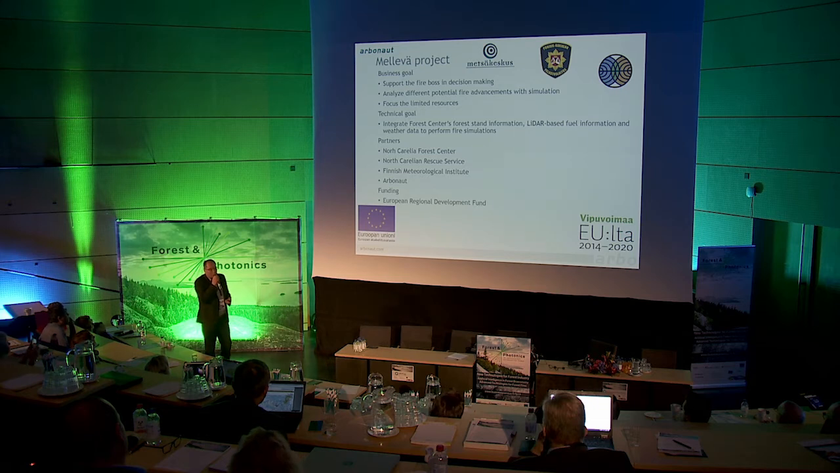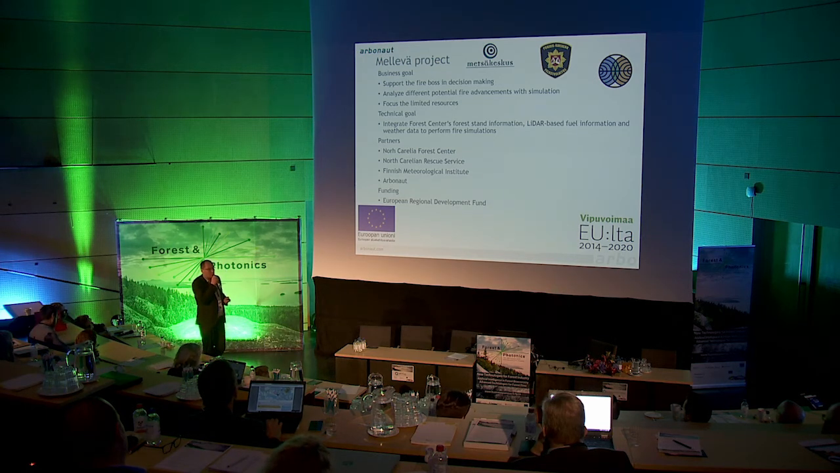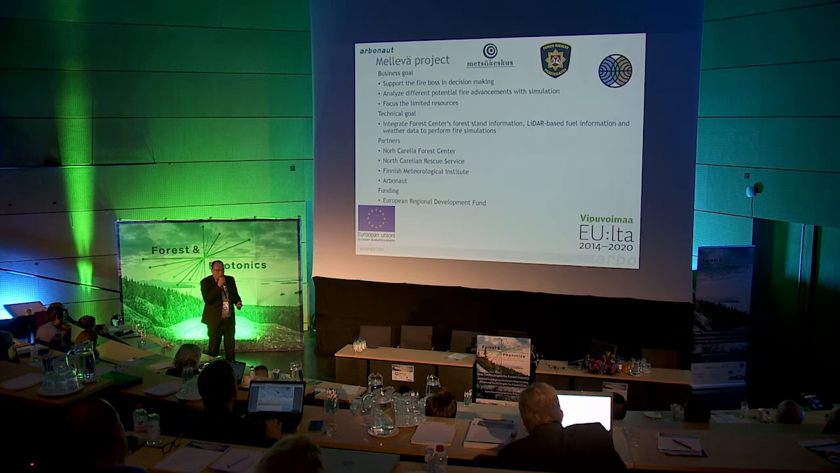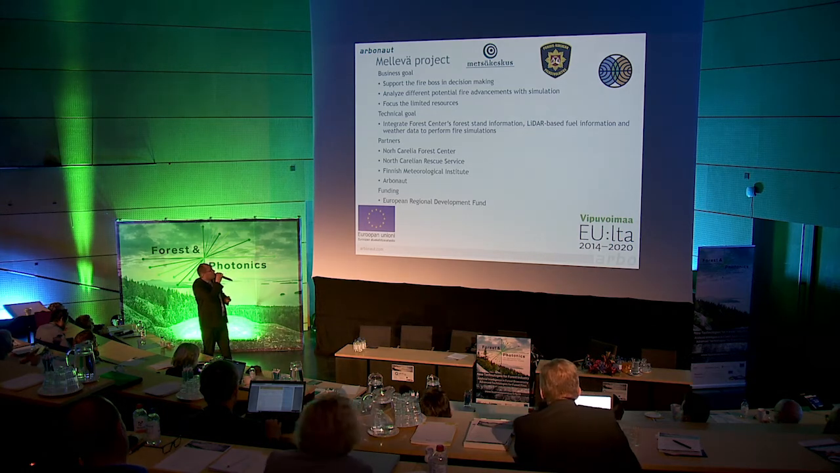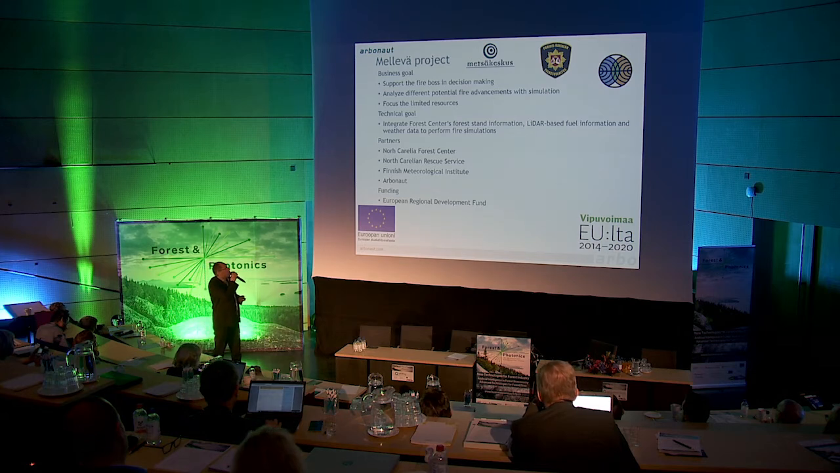Luckily in Finland we have good open data. You cannot feed it directly to simulation, but it can be processed and analyzed to provide very, very good simulation data. The idea is to focus the limited resources and to say, okay, this kind of fire, let's rate it immediately as soon as we have the fire alert and see how many people we need to put it down. Technically, our goal was to integrate the Forest Center's forest information, LiDAR-based fuel information and weather data, and then perform the simulations. And the partners you can see there.